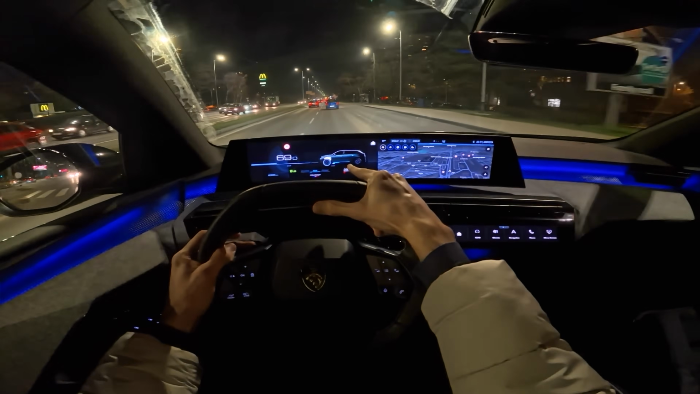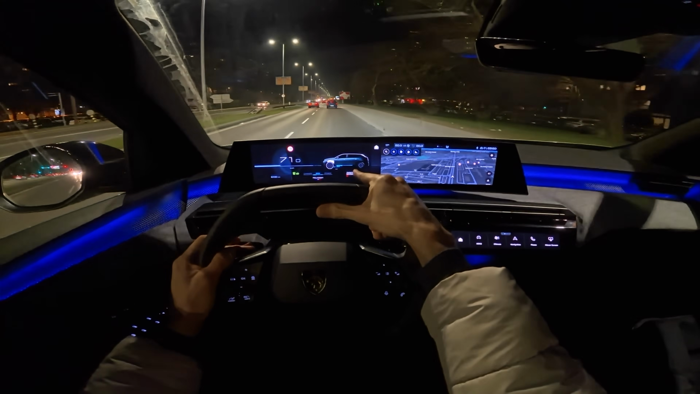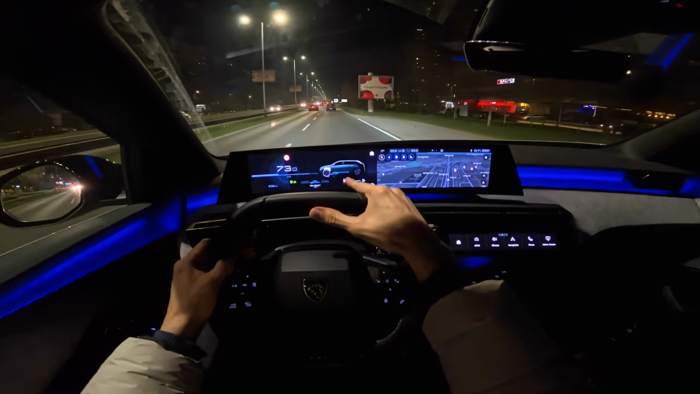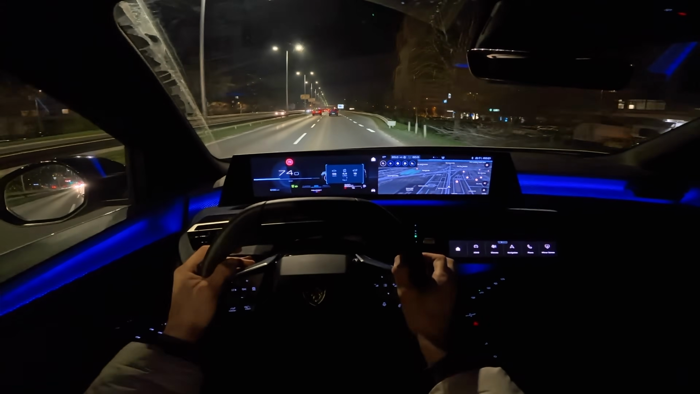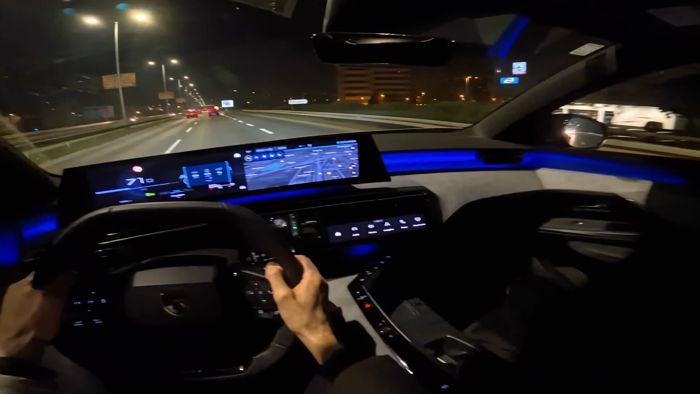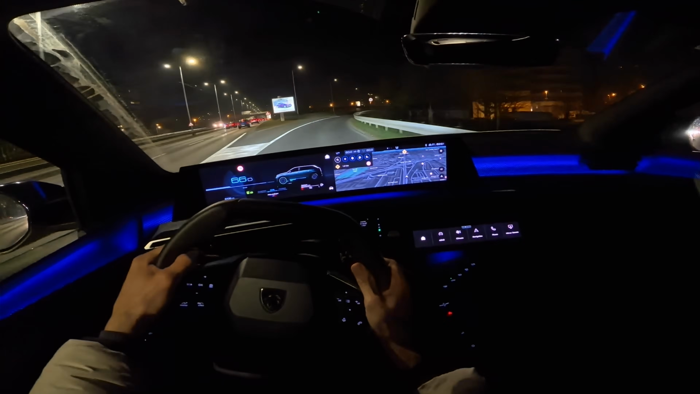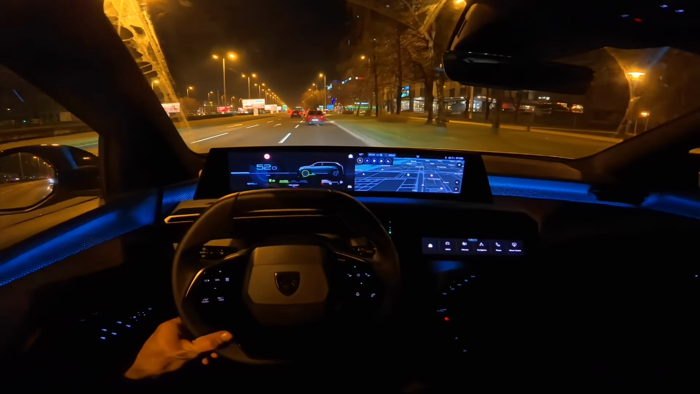Also, you can see now here while I'm driving, the petrol is also feeding the battery sometimes. So it's not just when you're recuperating, it's also when you're driving. When the battery becomes low, it's going to be charged by the hybrid system. Anyways, you can see here 4.4 is my lowest. Maybe I can even get it to 4.0, but I'm going to return the car.